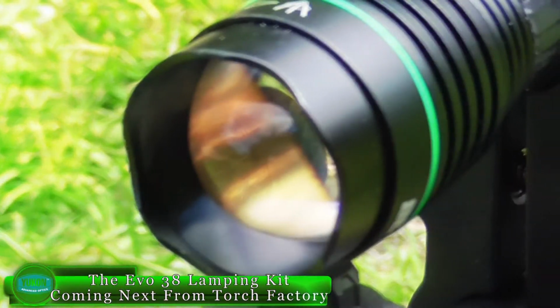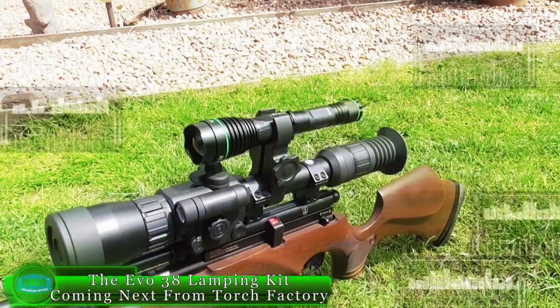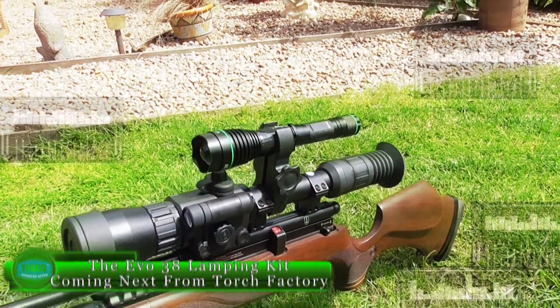From 12 foot-pound all the way through to the big centerfire calibers, each IR shown in future videos will suit your needs. Just pick the one that's right for you.